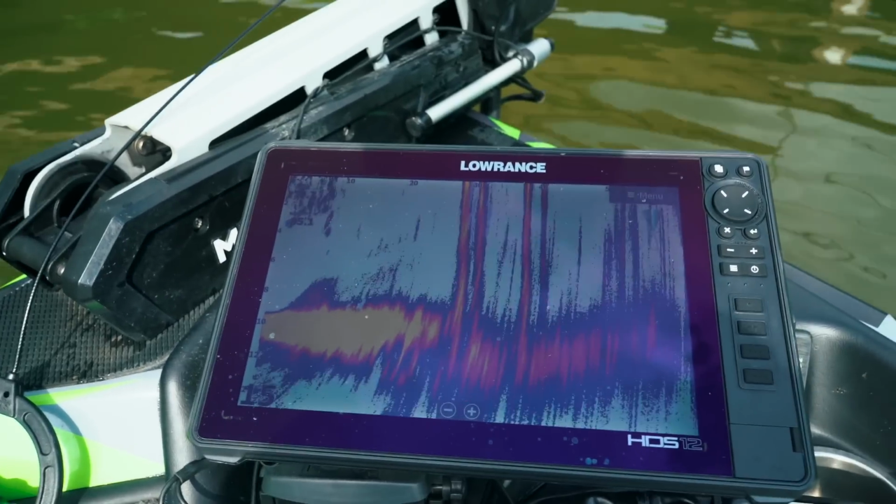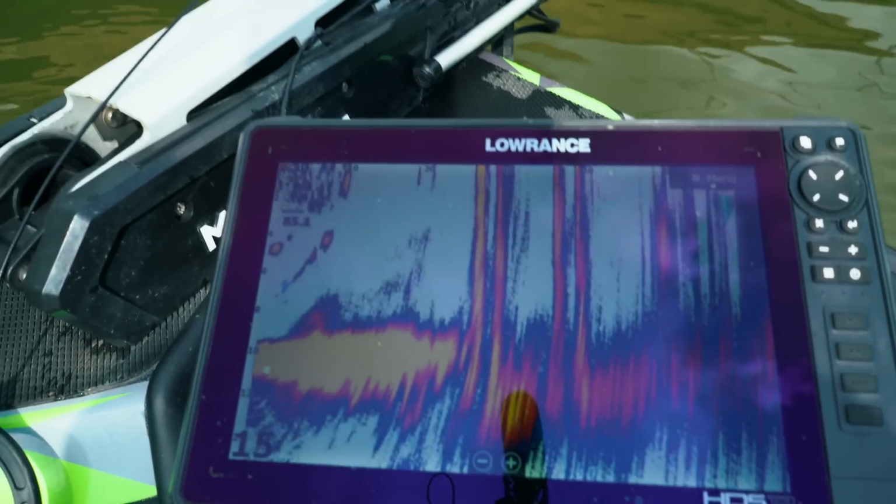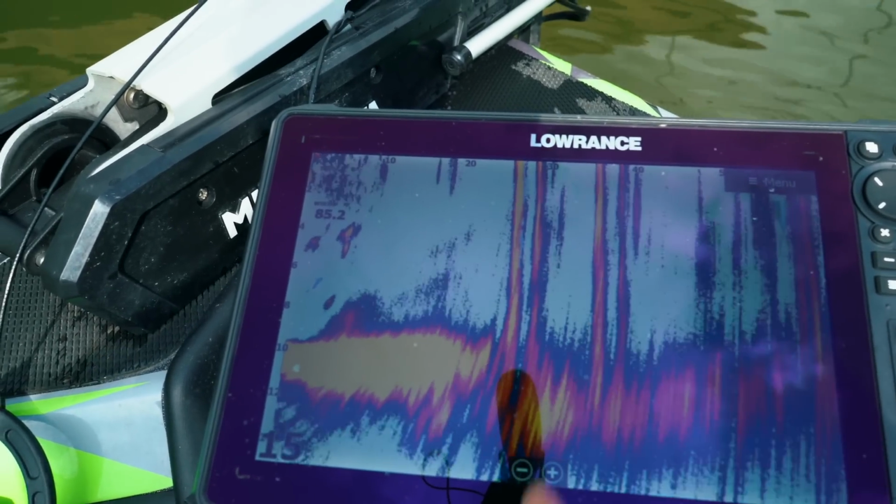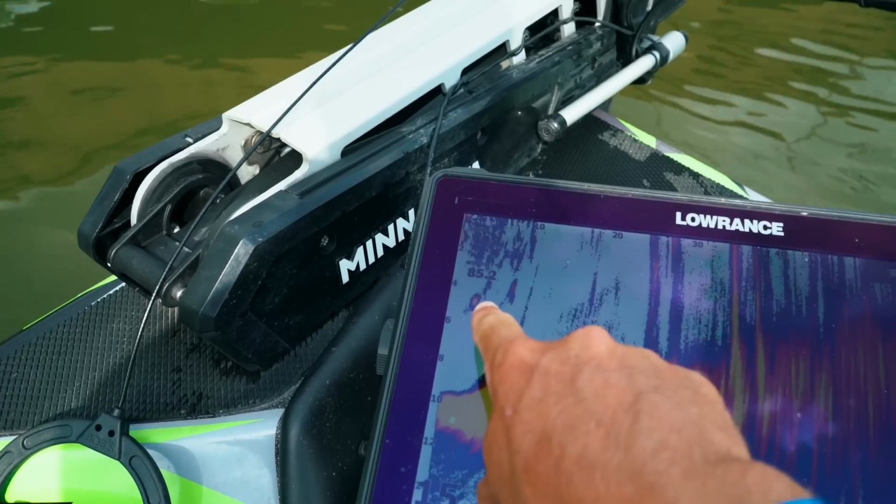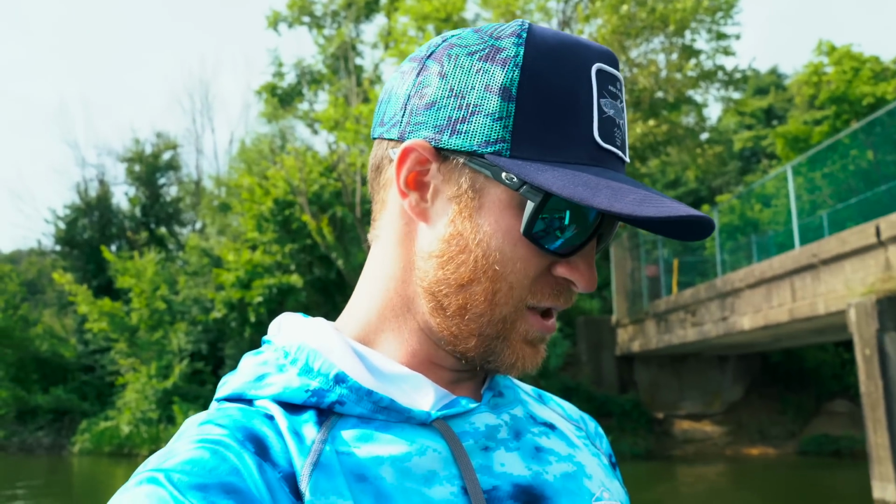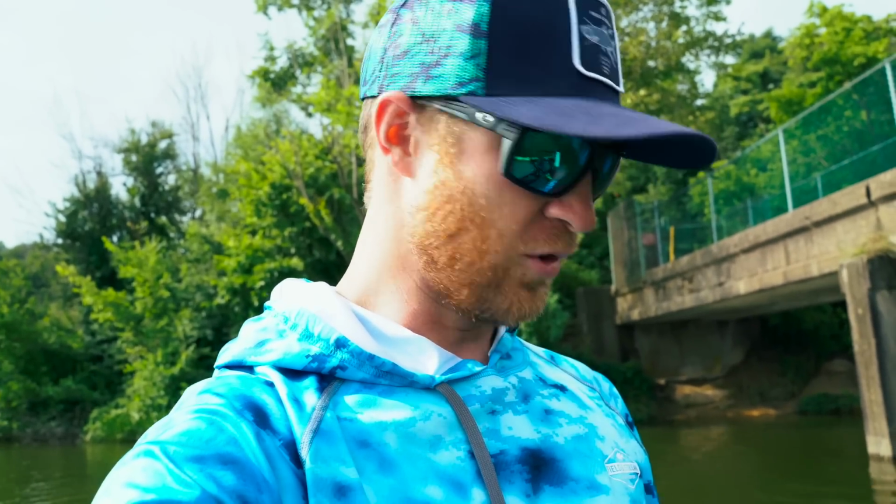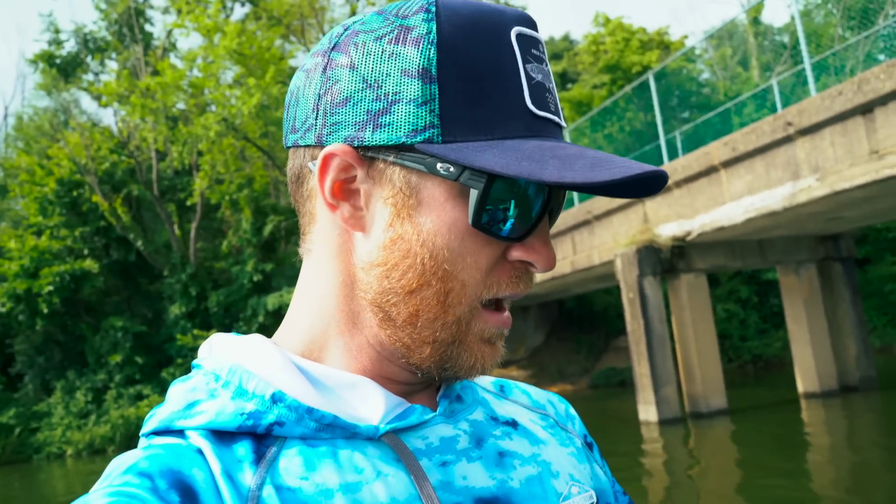All right, so here we are. We're looking at two bridge pilings. There they are, 1 and 2. And now, okay, we got some fish. We got fish right here. We got fish right there. Already, I can start to see what the fish look like on here. Those could be crappie, white bass, they could be largemouth bass, all different species. Bottom line is there are fish.